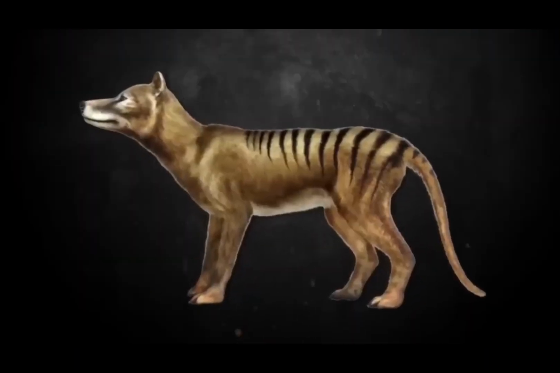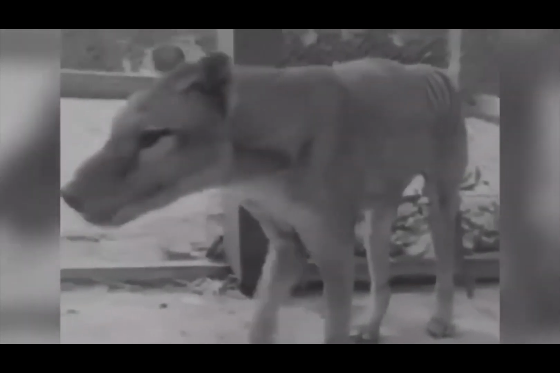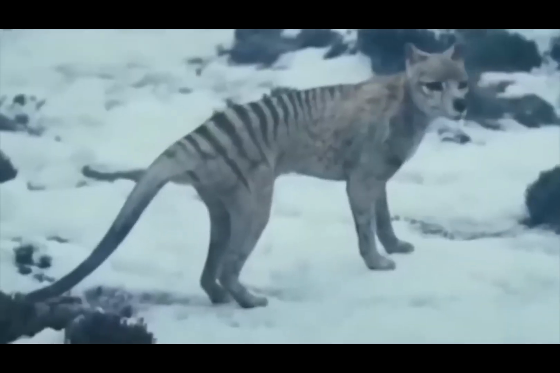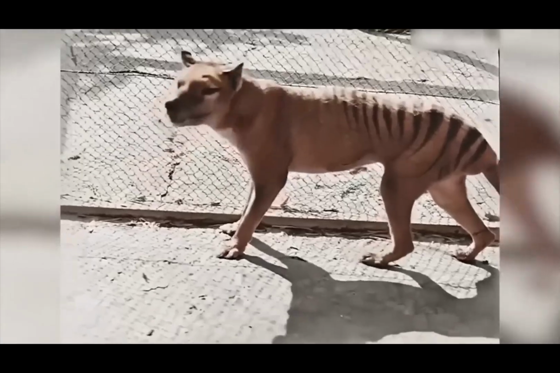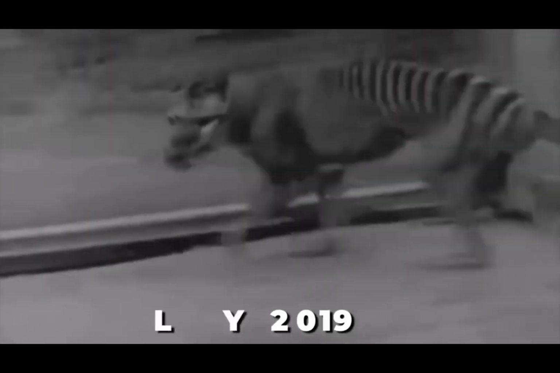Tasmanian tigers, which resemble a hybrid between tigers and wild dogs, were found all throughout Australia and Tasmania before going extinct. The most bizarre part about this is that people continue to spot and photograph these tigers despite the fact they were declared extinct in 1936. We are unsure of how to interpret the videos and images, despite scientists' repeated claims that they are incapable of being alive. 8 sightings of the tiger have been reported in total over the past few years, with the most recent occurring in July 2019, when a man reportedly found what appeared to be a Tasmanian tiger.